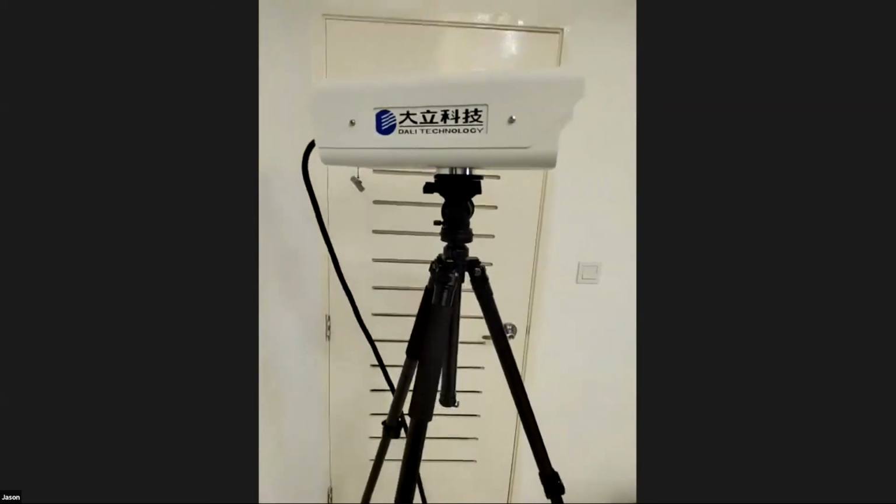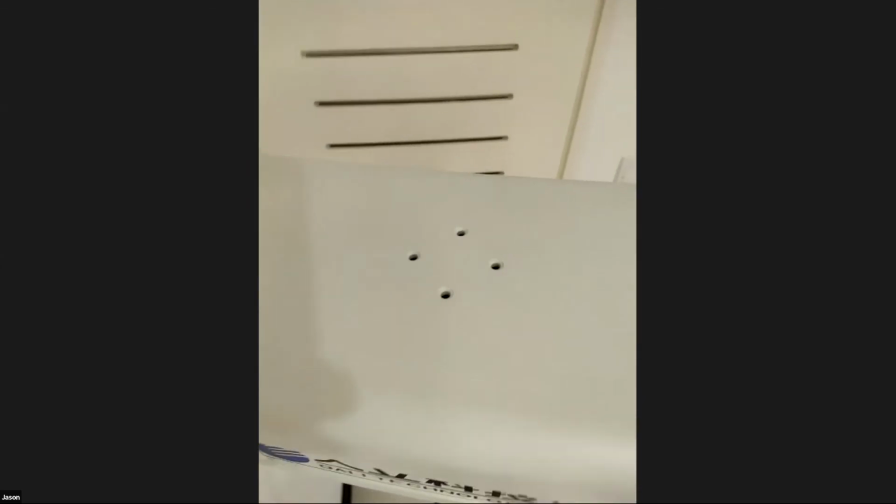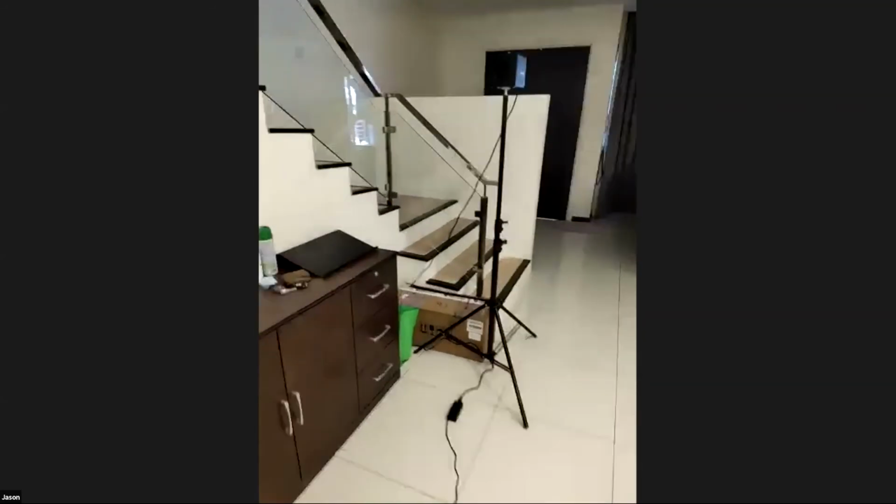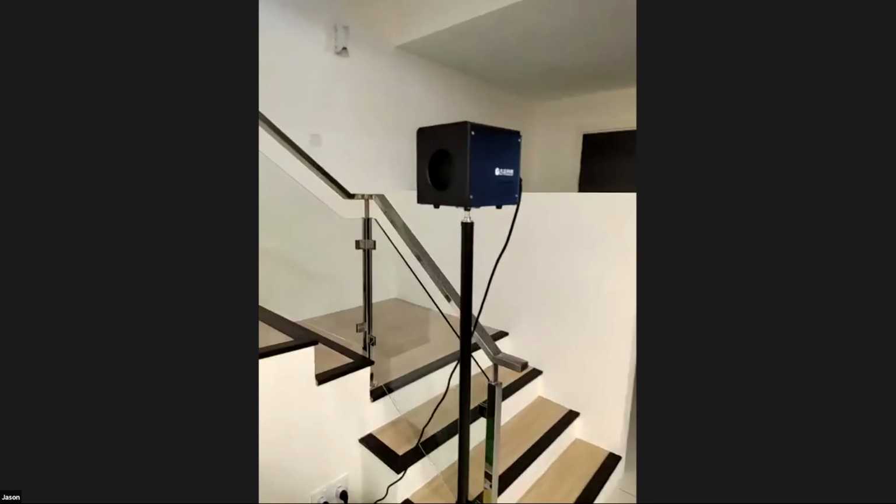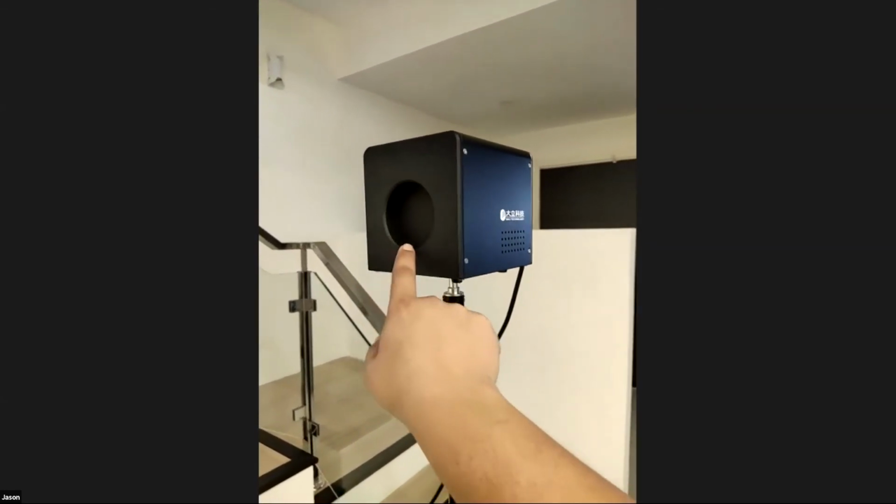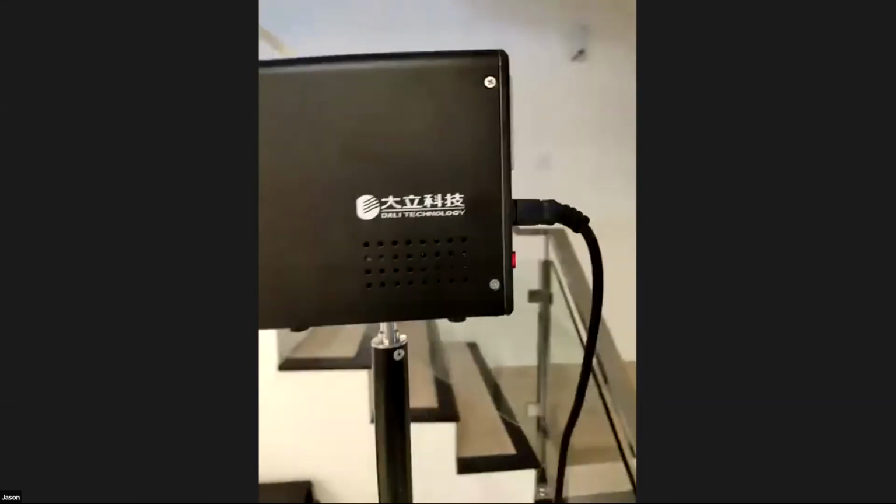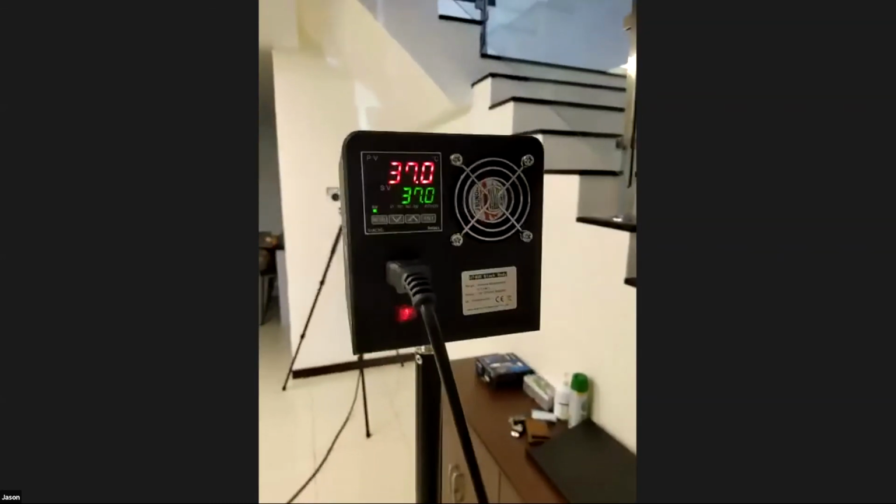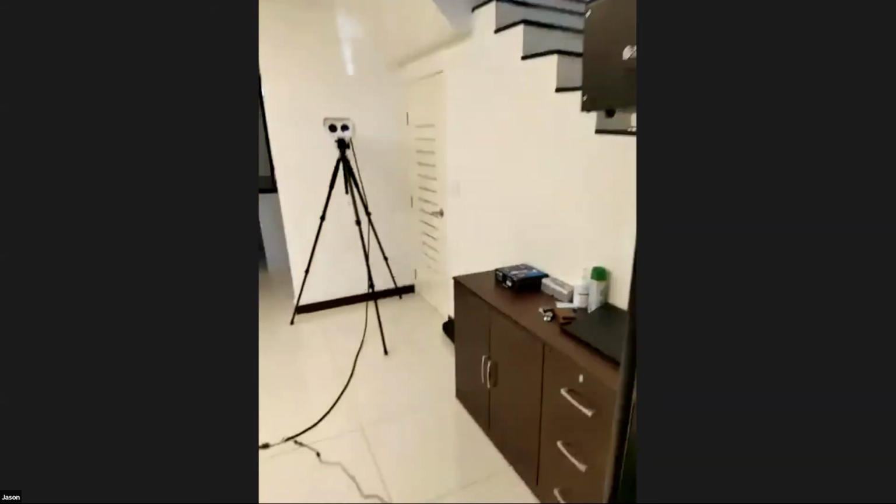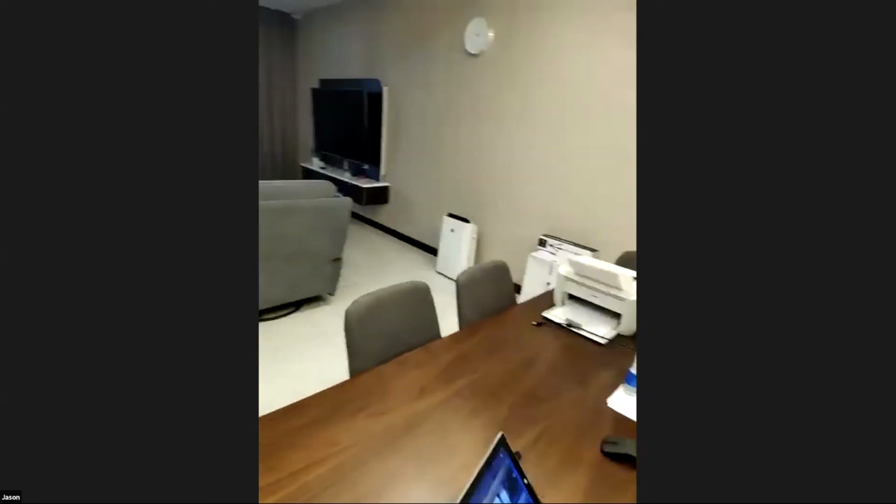Okay, it can also be mounted on a tripod. There's a bracket, an adapter here on the top of the camera, which you can mount on the ceiling pole. And this will be the external black body. This is the circular thing that Elias showed in the presentation, which dissipates 37 Celsius of heat consistently. As we can see on the rear side, this is what we have been setting. It's 37 consistently. All right. So now allow me to disconnect here and connect to my laptop and share my screen over.